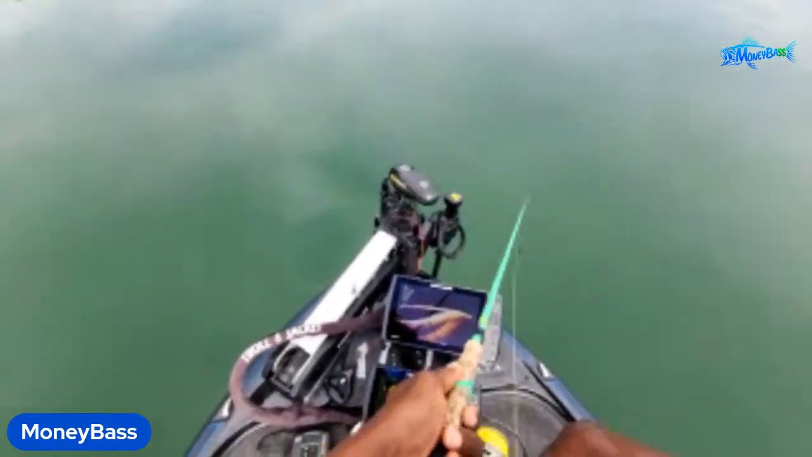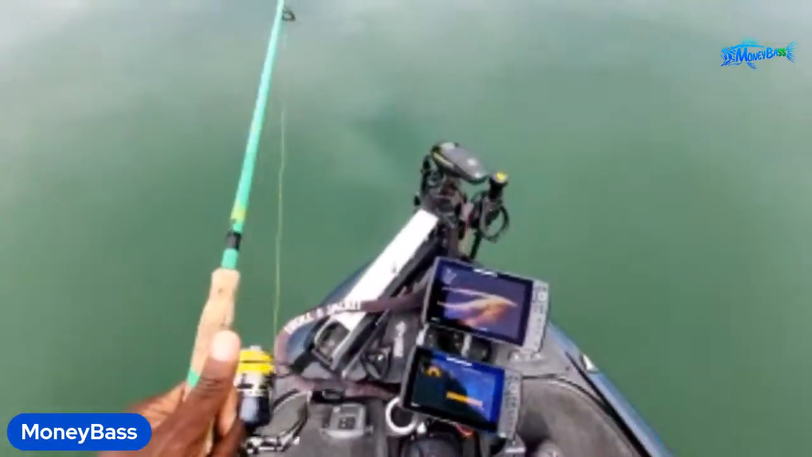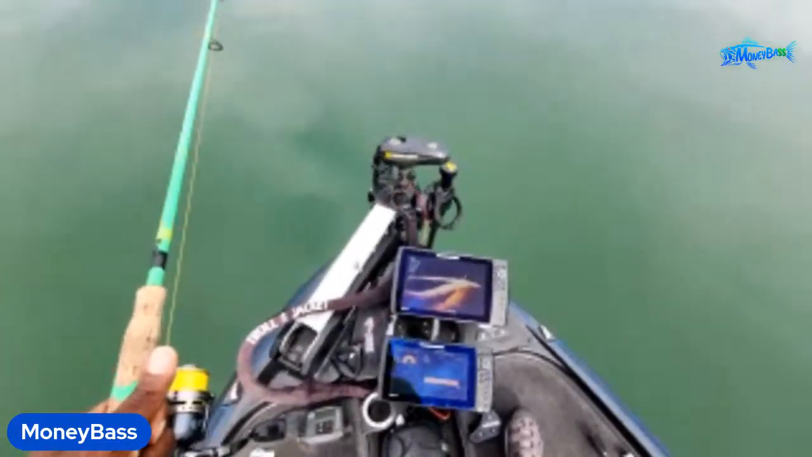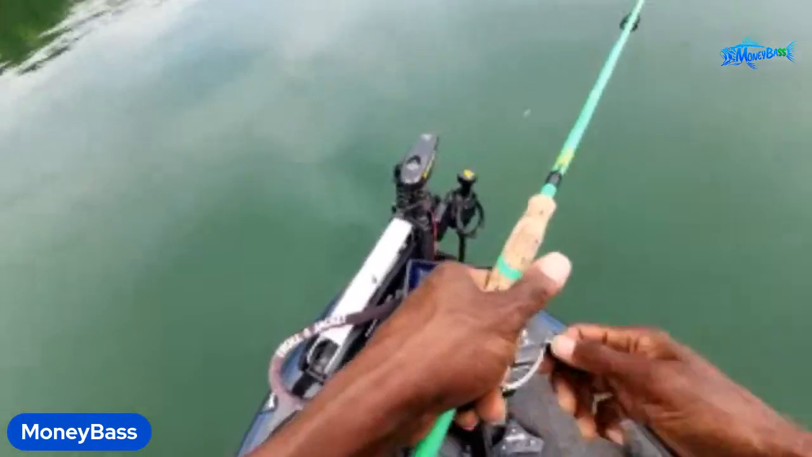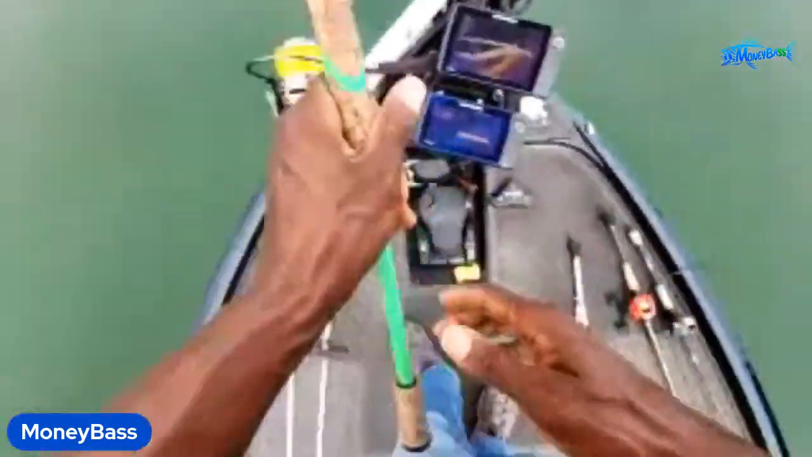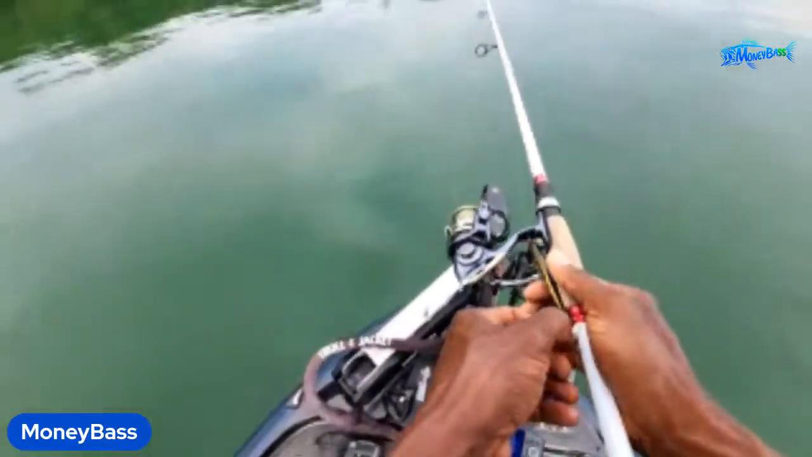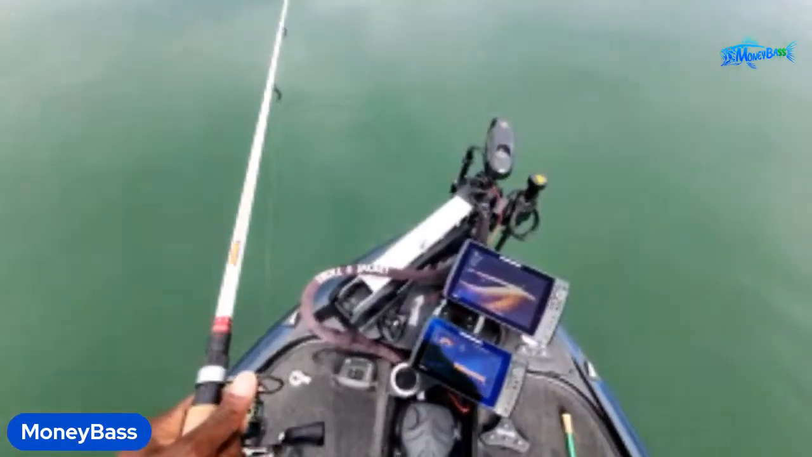All right, no takers on that one. So things have slowed down just a little bit. They're not as active as they were. And that's another thing about live imaging, you can kind of get an idea of the fish behavior also. The fish are still there, but they're not reacting to it. So what I like to do is just slow it down a little bit. Actually, let me try still another moving bait, but just a little slower and see how that works out.